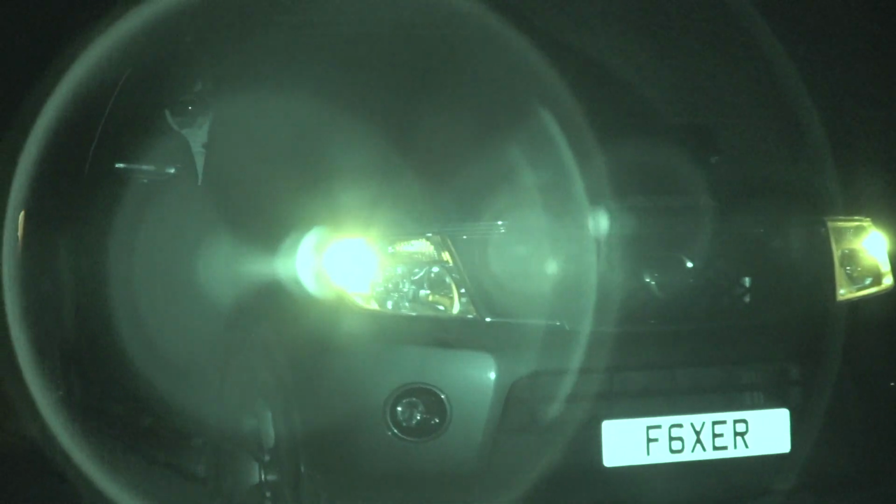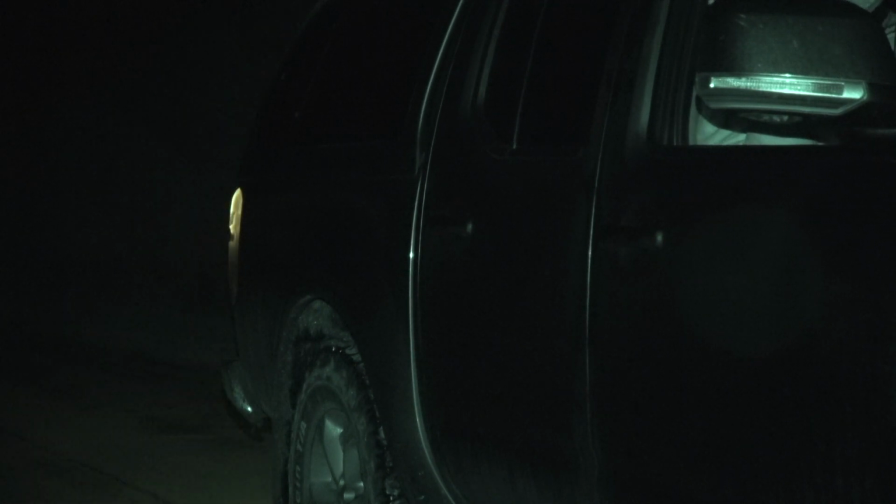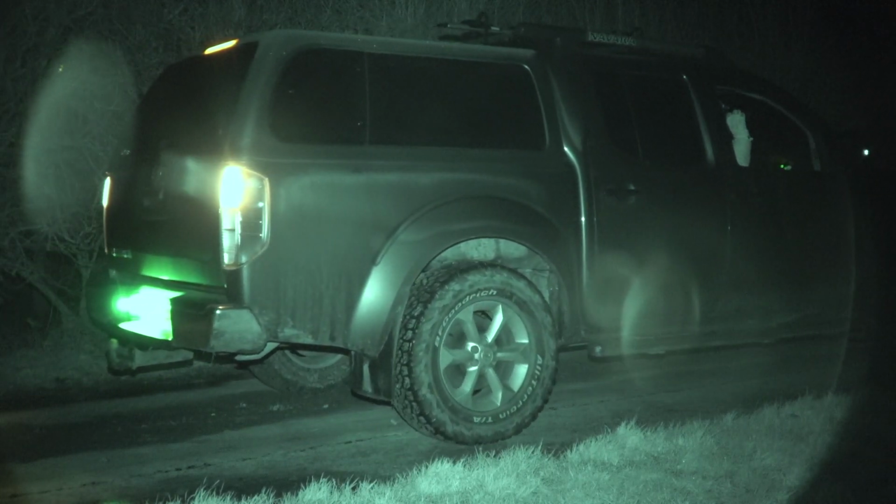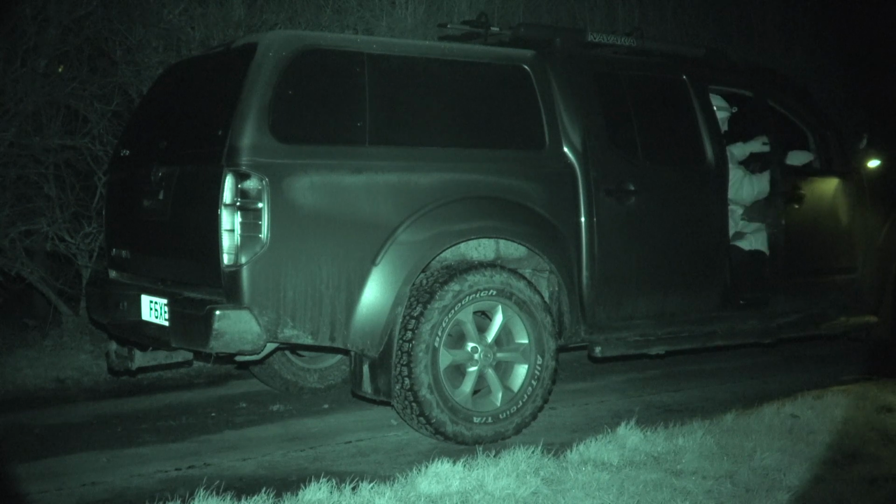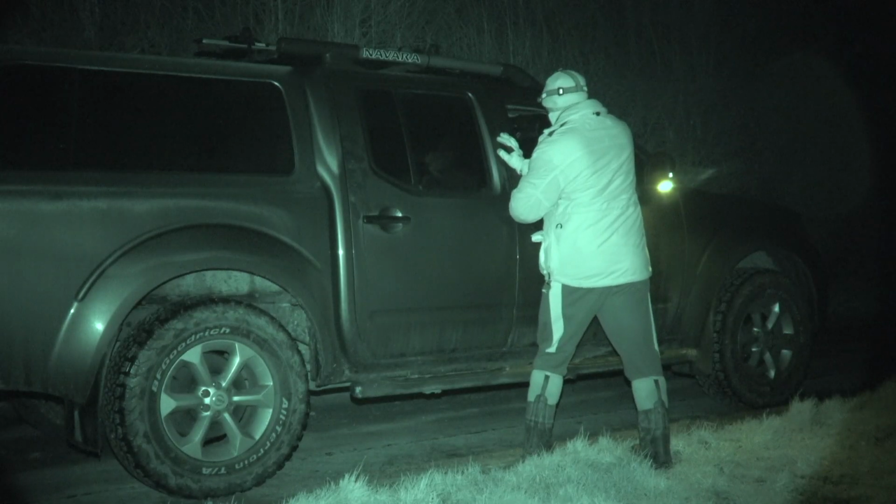Now, I wouldn't recommend driving and scanning around out on public roads, but here on the farm roads, which I know fairly intimately, and going at relatively low speed, it's not so much of a problem. It is also quite difficult to sometimes see what it is you're looking at as you're driving, so it's often a good idea to stop and confirm. Here I actually see a fox probably a good 400 yards away. So we will see if we can call this one in.